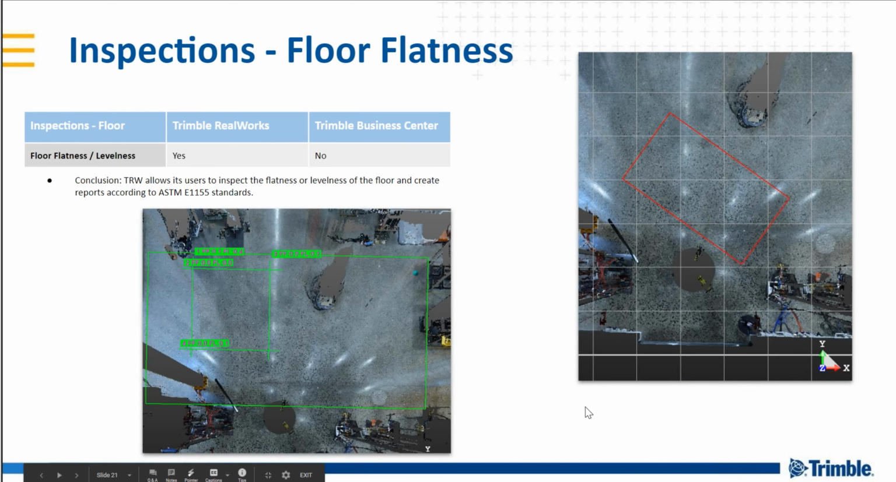All right, next topic, floor flatness. Particularly a structural application where, again, if you've got both your feet inside the building and you're looking to pick up structural workflows or structural deliverables, RealWorks will usually shine better than TBC. It's no different in the floor flatness routine.